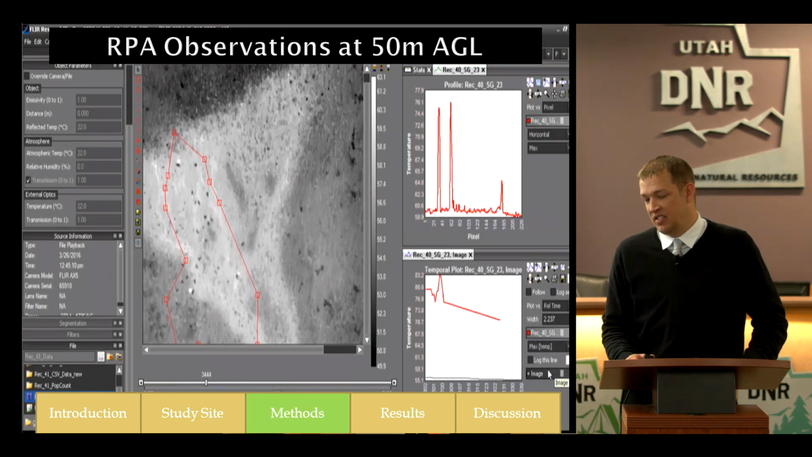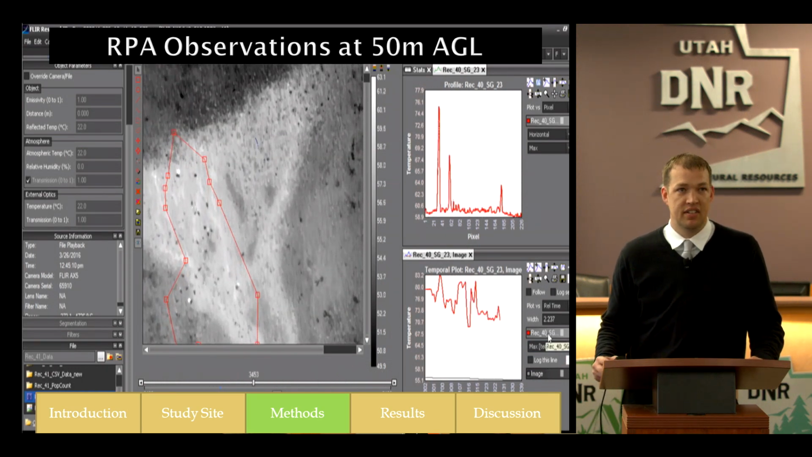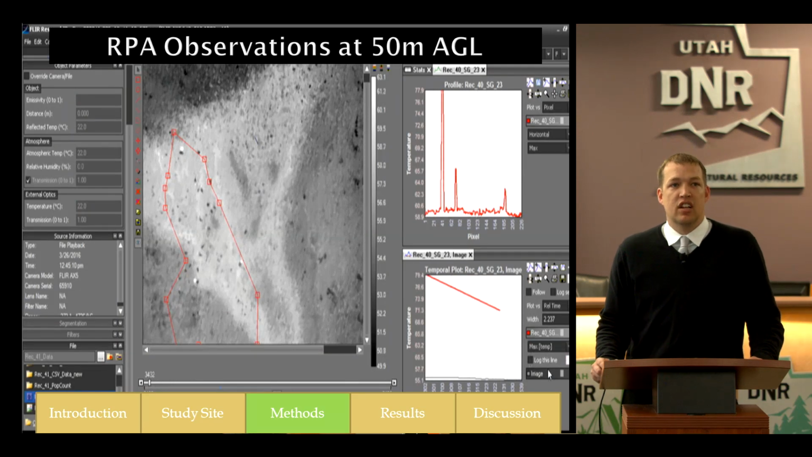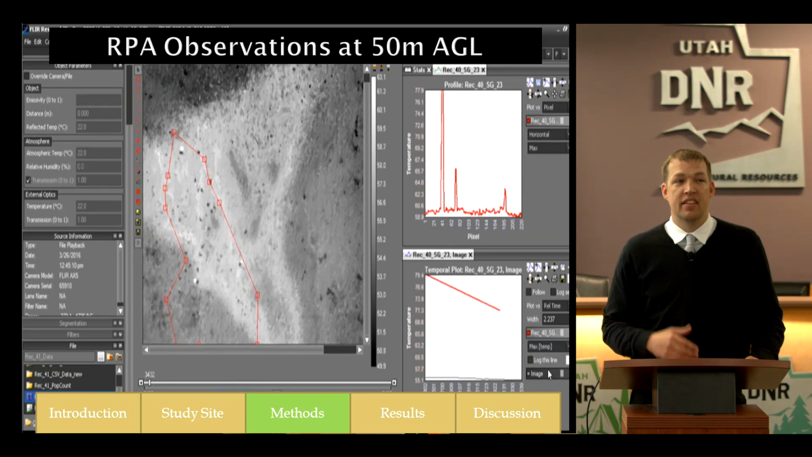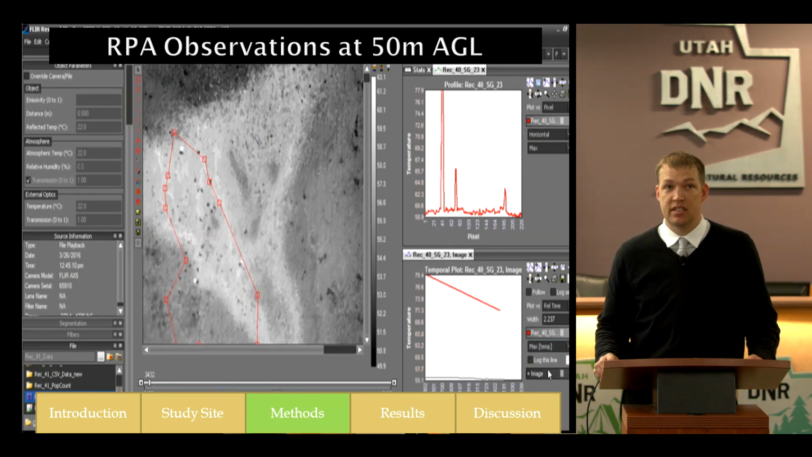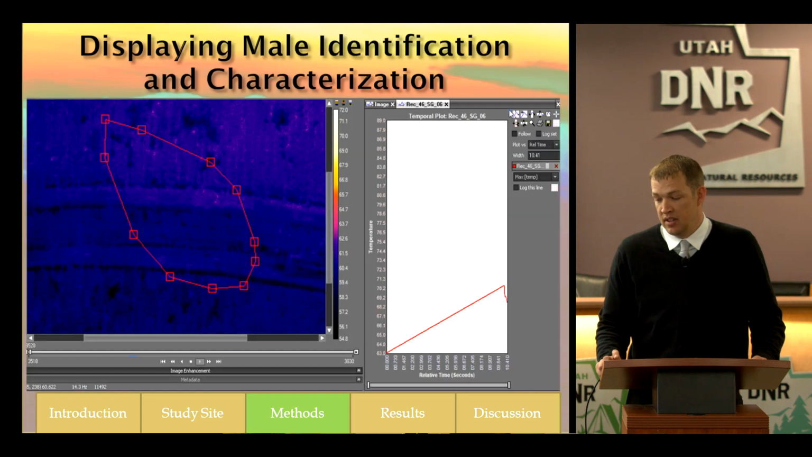So once we put all of our image collection tools together, here's our methodology. Here's some feed from our drone. It's kind of hard to pick out, but inside that red polygon, there's roughly 20 Sage-Grouse. If you look at that graph in the upper right, the pixel versus temperature plot, those 3 spikes are those displaying males. Those displaying males, we can actually see those throat sacs coming out. Like I kind of pointed out, our hypothesis was they appear much warmer than the non-displaying males and the females.